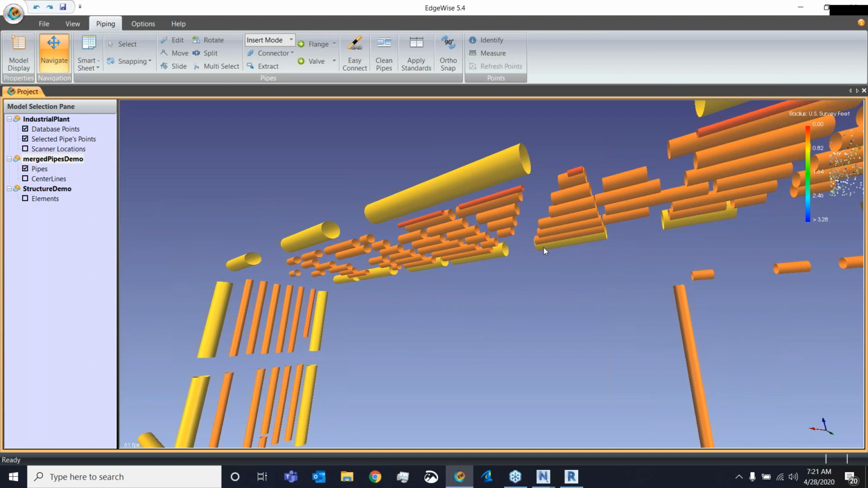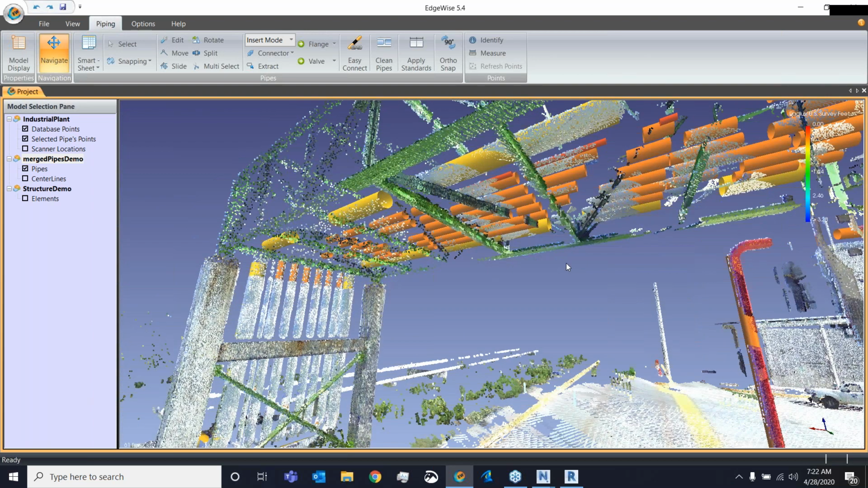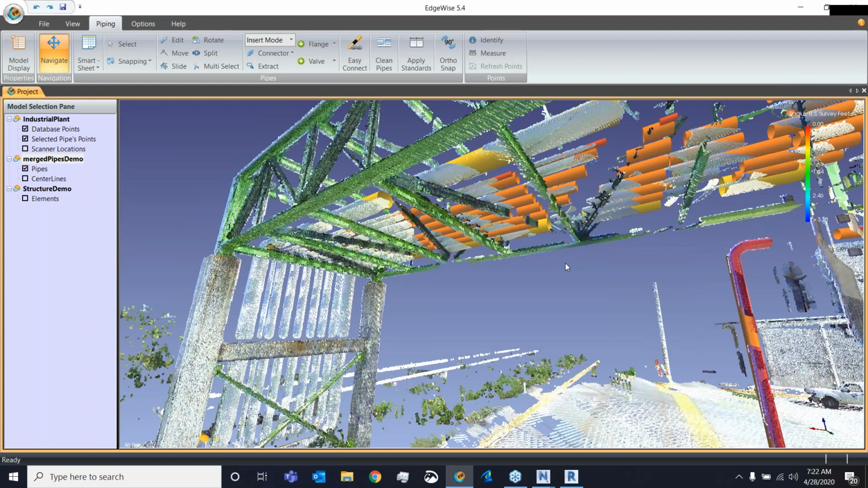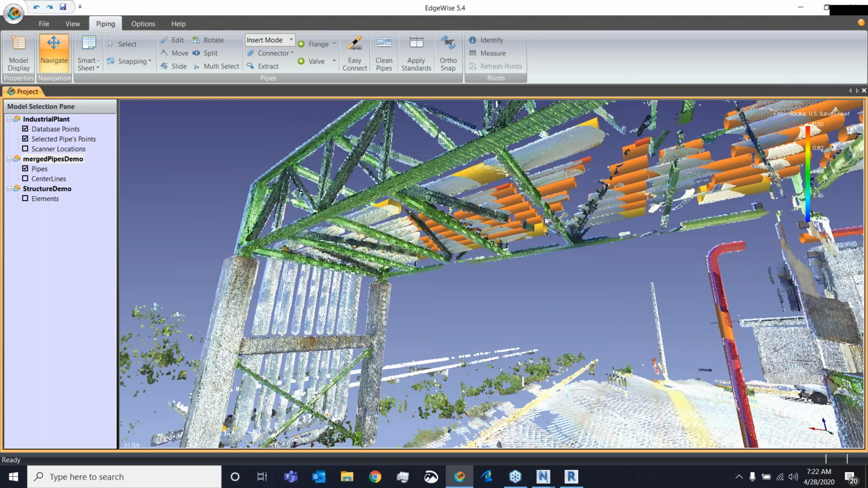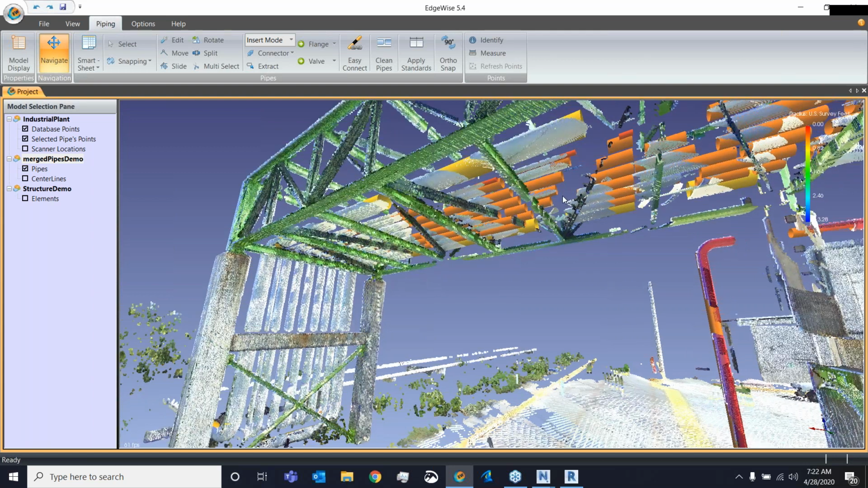The next thing I want to point out is when you're scanning in a more congested facility, you might have what I like to call a scan shadow. And that's where you might have pieces of structural steel blocking the point cloud data on the elements behind it. And no data means no pipe.